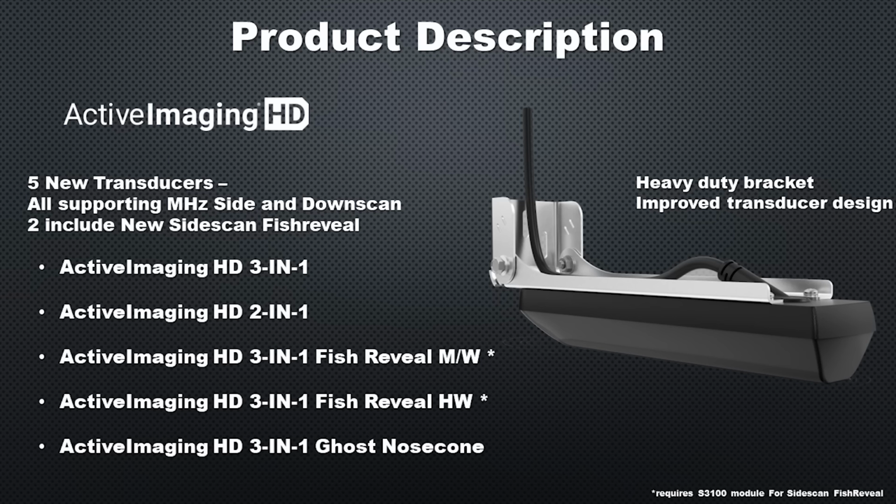That's a new sonar module that Lowrance has out. We're going to cover that later in this video. So ActiveImaging HD gives us 5 new transducer designs, and all of them support the megahertz side scan and down scan. So we have ActiveImaging HD 3-in-1, which will give you side scan, down scan, and traditional sonar.